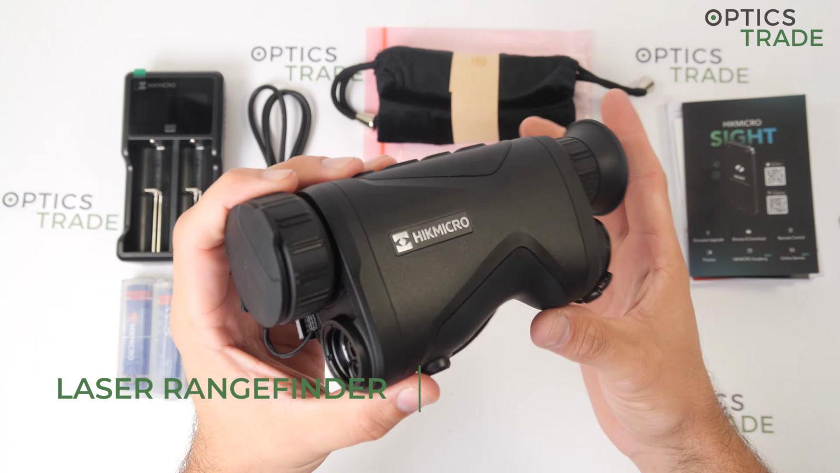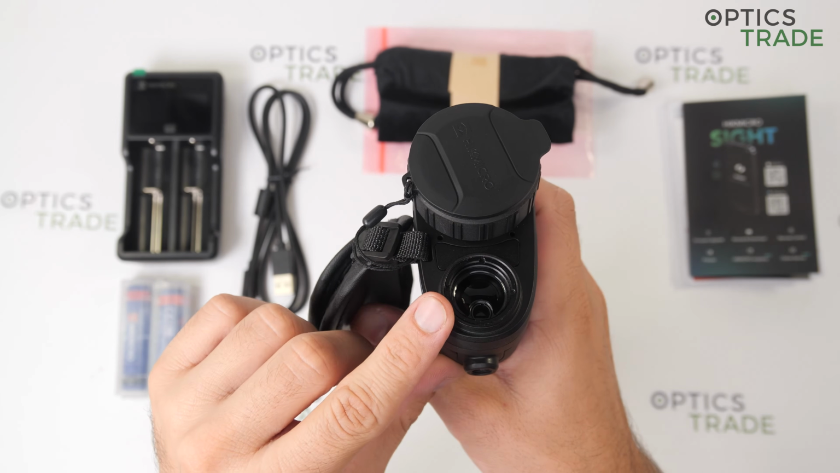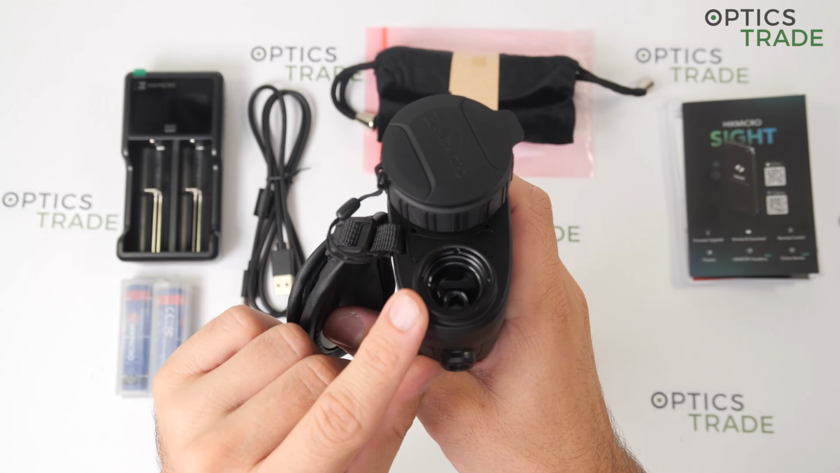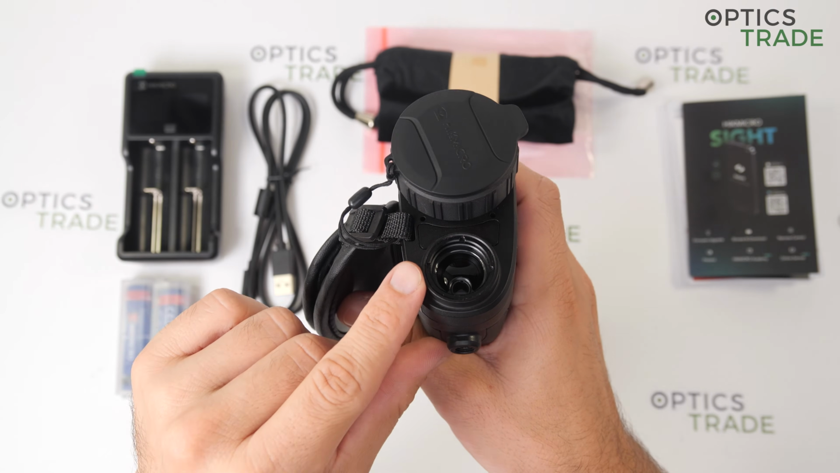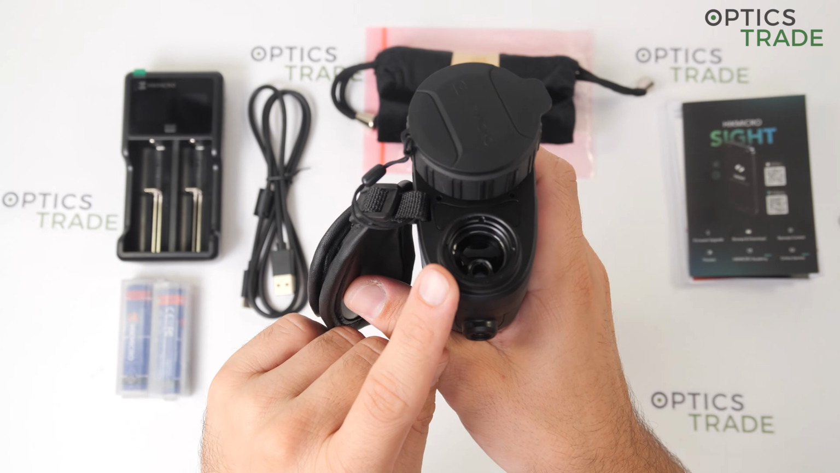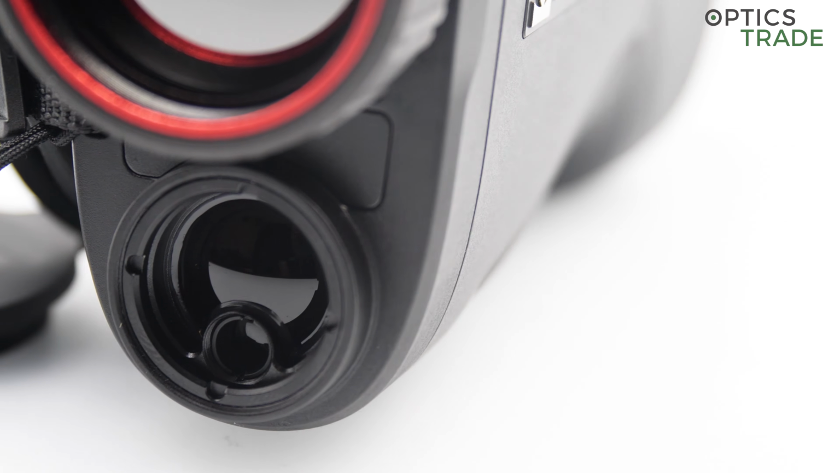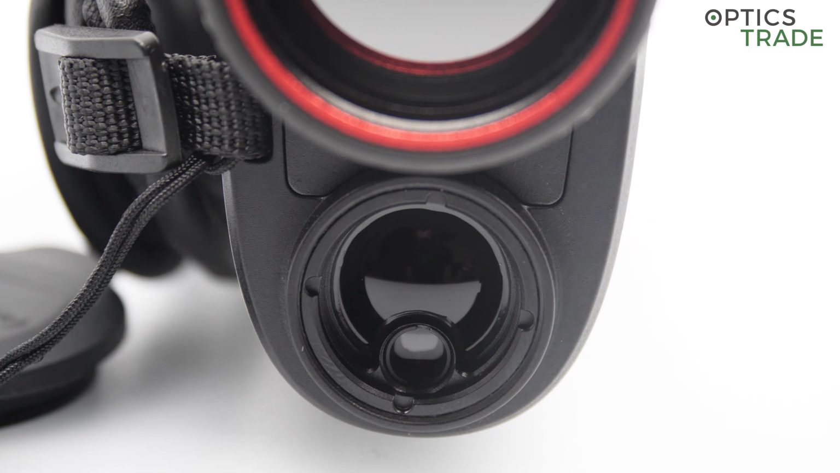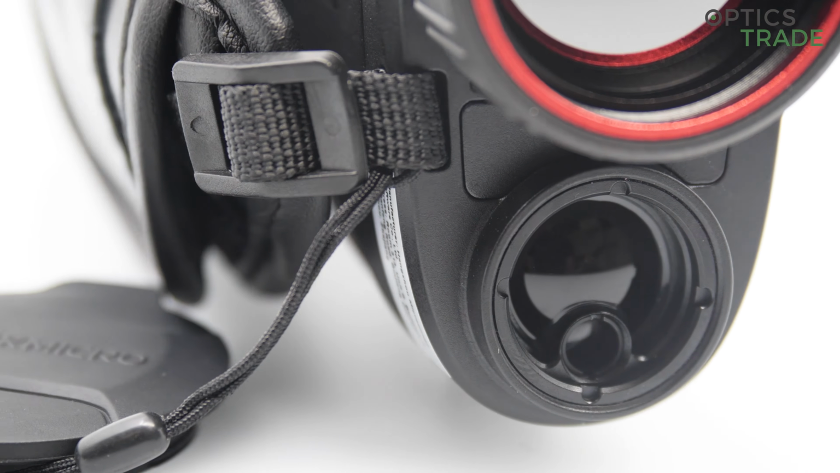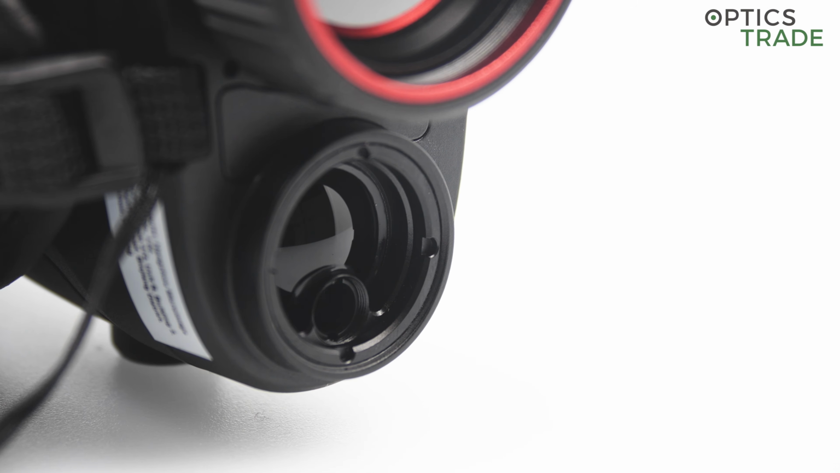Now for the laser rangefinder, which is located here, works up to 1000 meters, and the minimal range it can measure is 10 meters. The accuracy is plus or minus 1 meter, and the wavelength in which the laser rangefinder operates is 905 nanometers.